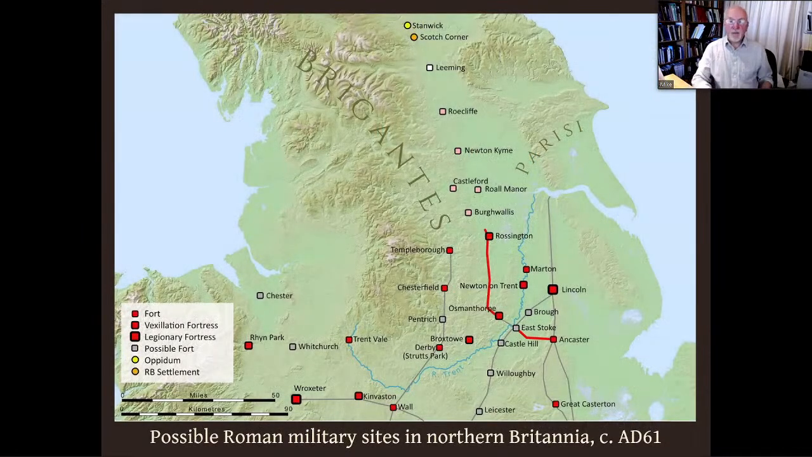But is either hypothetical route real? You'll notice I keep calling them routes and not roads. We only actually have evidence of a road, a formal road, as far as about half a mile north of Rossington, and then we lose it under Doncaster. We have no evidence to suggest that an early road was actually constructed along either route. It may not have been. They may have utilised pre-existing Iron Age trackways.